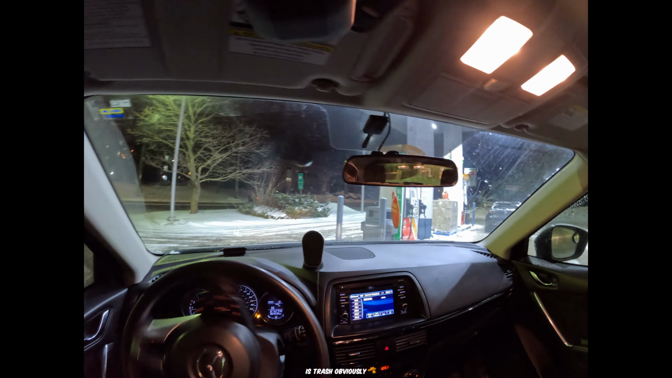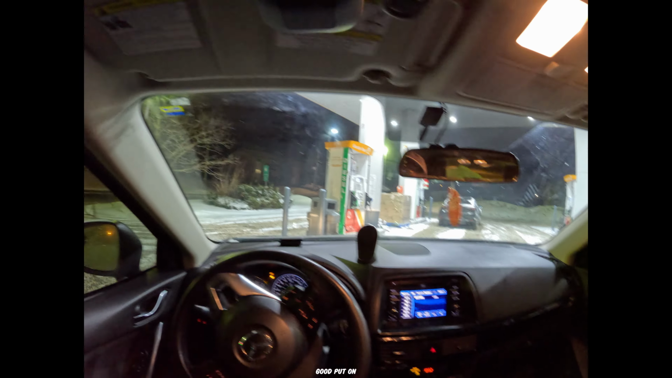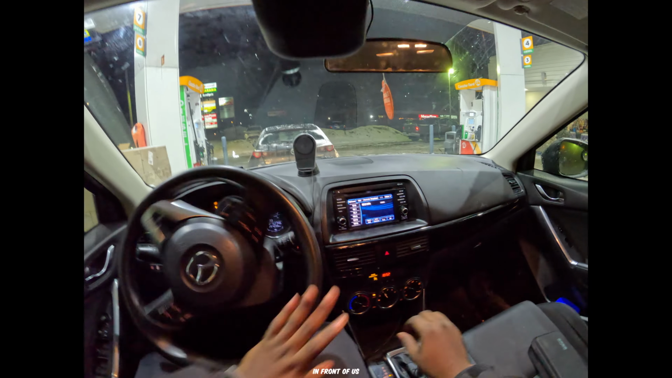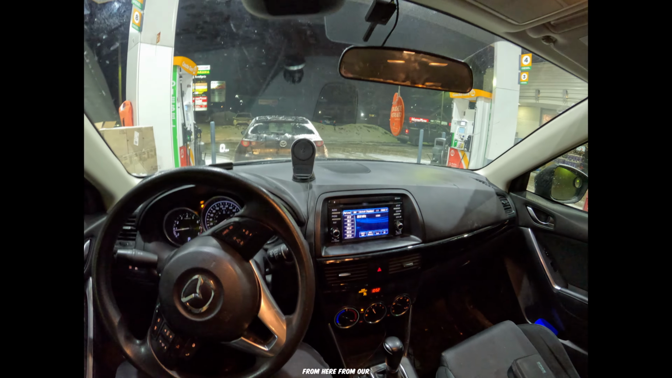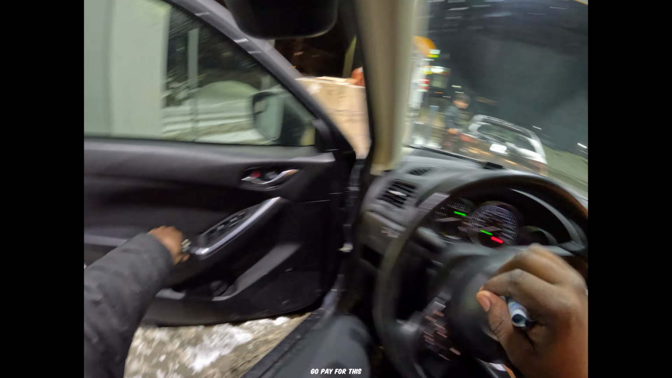Oh, turning radius is trash, obviously. It's back. Nobody coming. Good. Calm. And oh, Mazda. And the Mazda in front of us. How nice. Handbrake on. Get some coins from our medium-sized cup holders. Let's go pay for this.